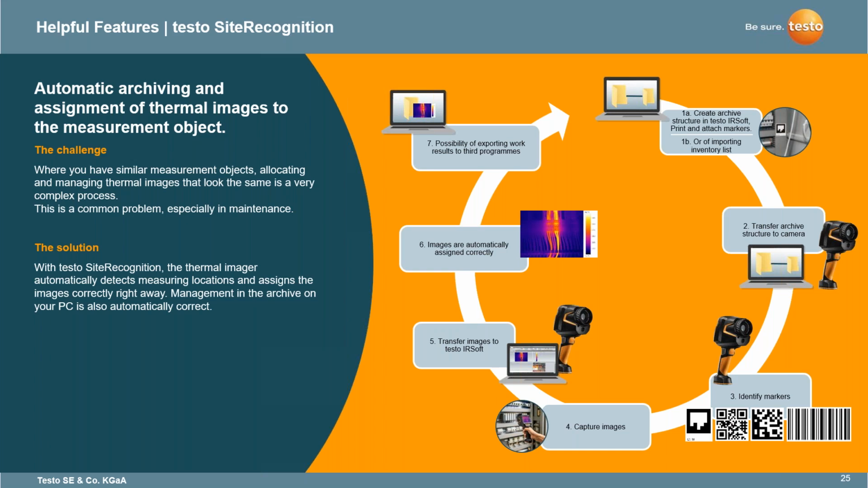But ideally, you can preset everything so that you can walk up to that asset, scan the barcode with site recognition on, and it's going to automatically configure the camera, and you're going to be able to capture your images of those specific components. So you're saving time, you're saving effort. You don't have to go back through your notes to find which emissivity, which palette, and which scale range you had set.